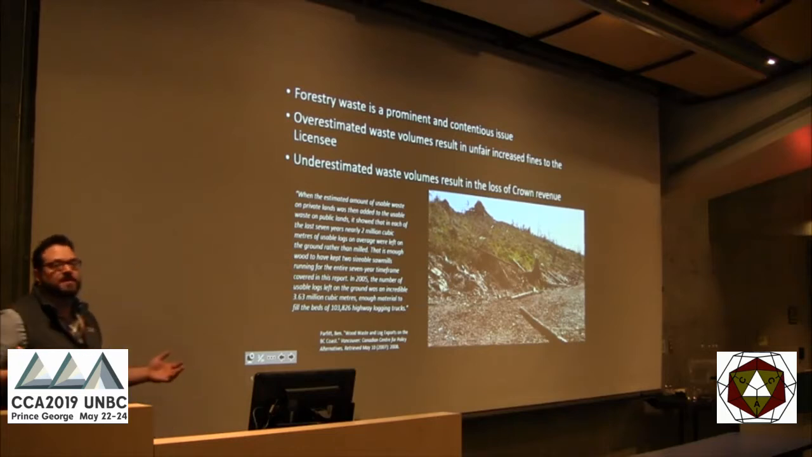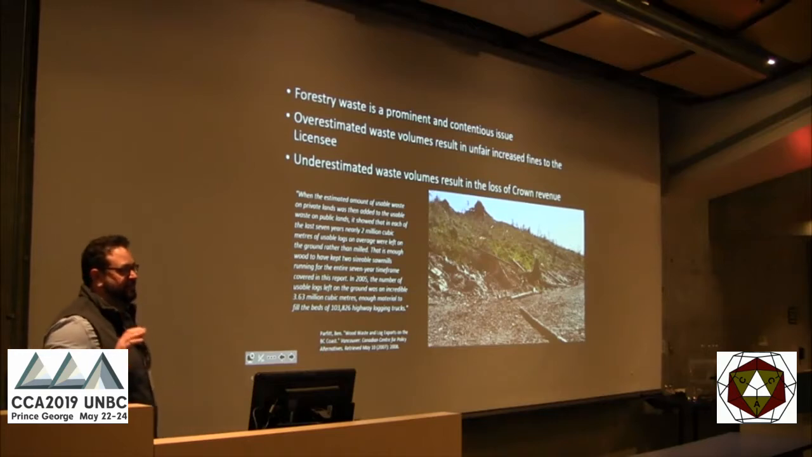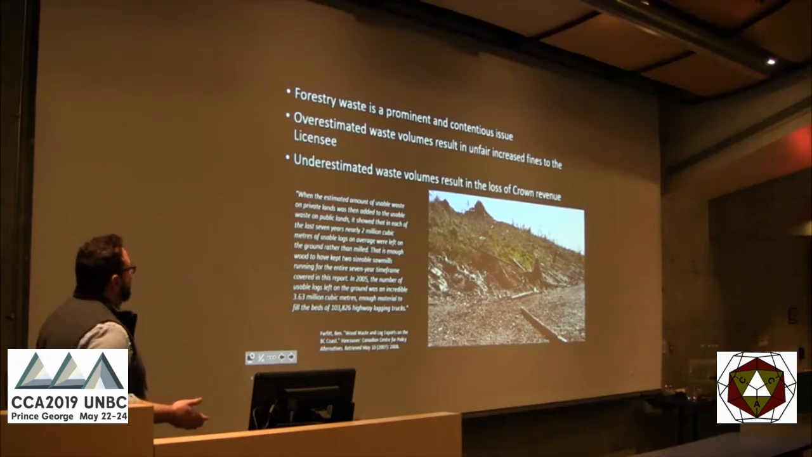Forestry waste is a prominent contentious issue. I'm not an expert on it, and I'm not going to go too much into it. There are very complex things, and people here know a lot more about it than I do. Despite that, there are environmental concerns. Often if they find that the piles are not worth taking back, they'll burn them or just leave them there.